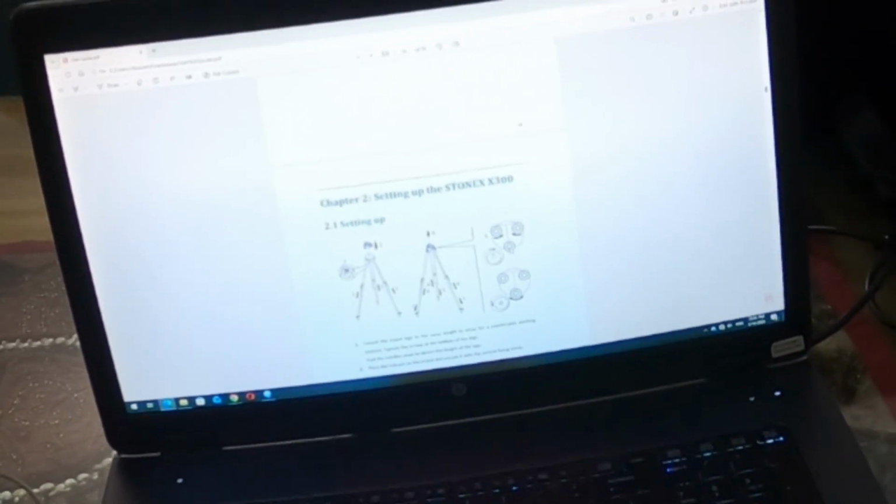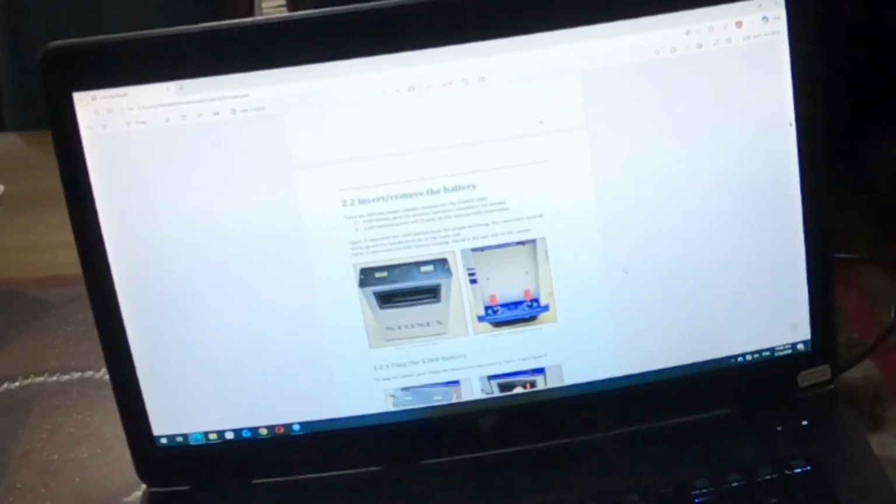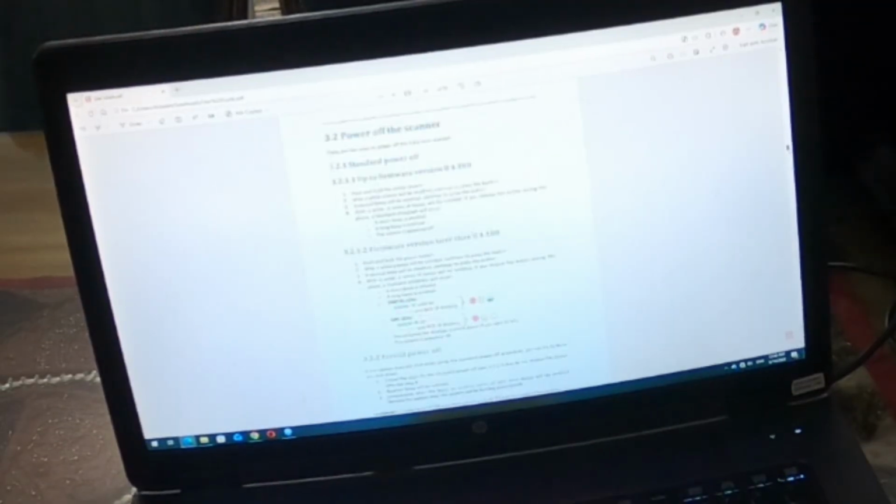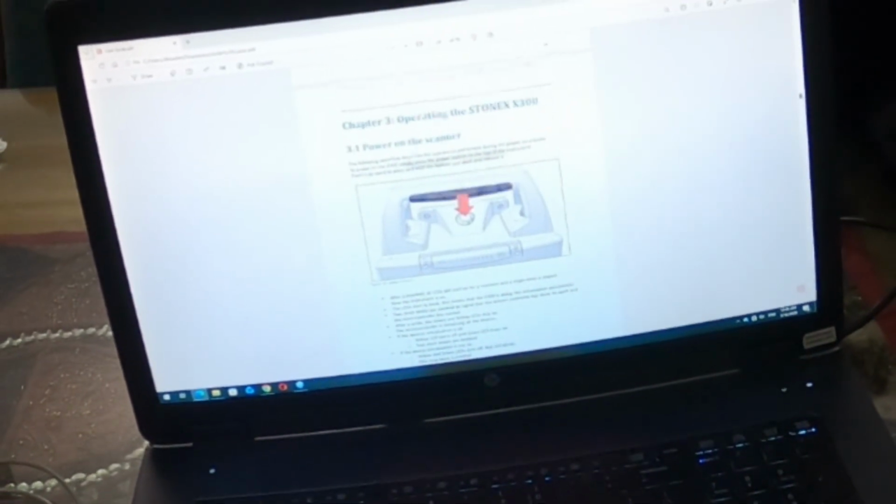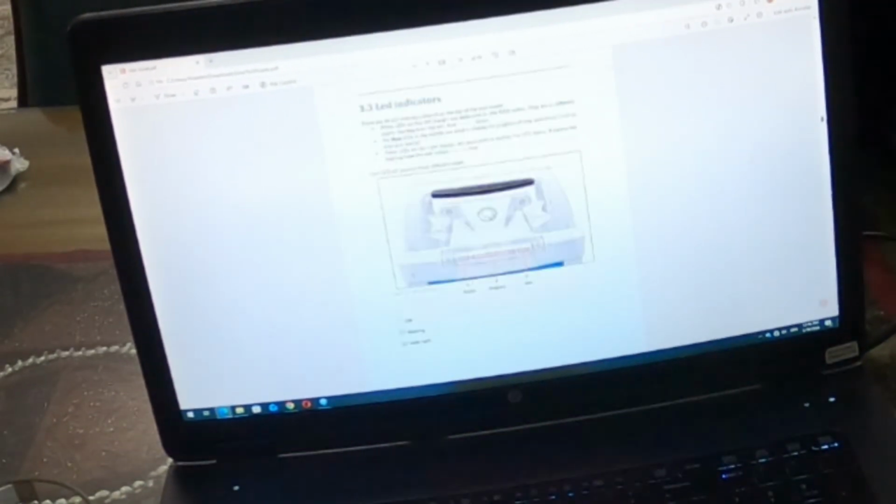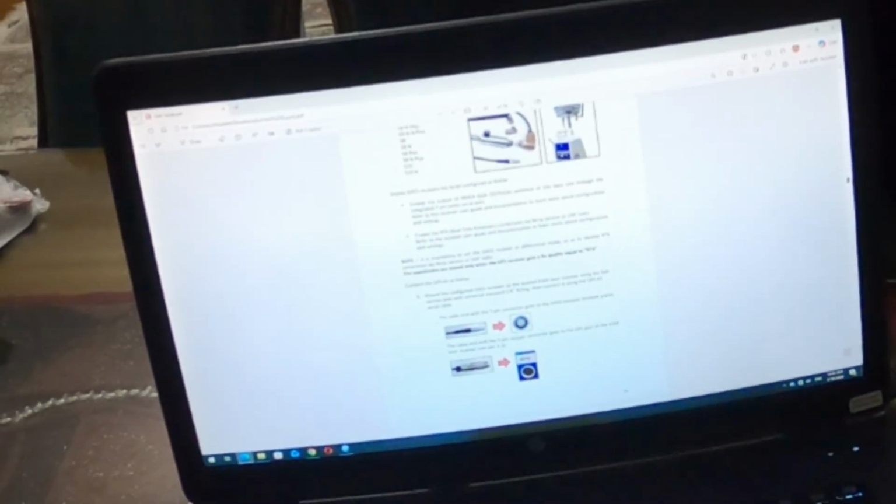And this is singly, it will move on until it becomes level. As you can see, this is a part that holds the battery inside, and then there is a lot of information on how to switch it on. I just mentioned how to do that, and then there are different applications also for this.